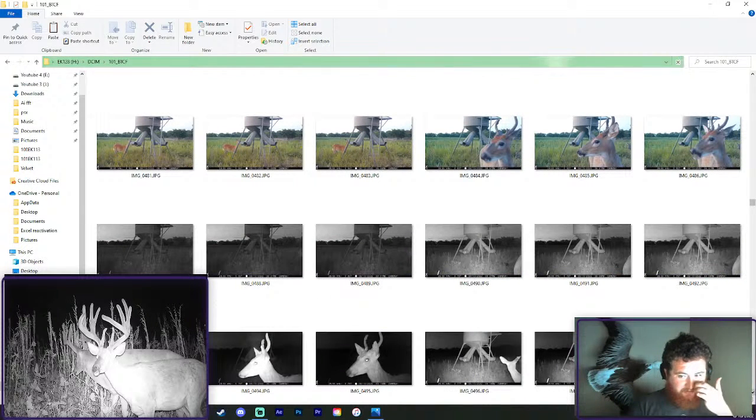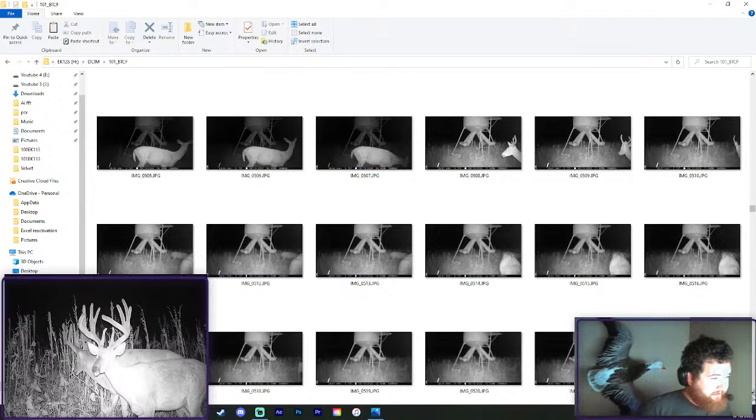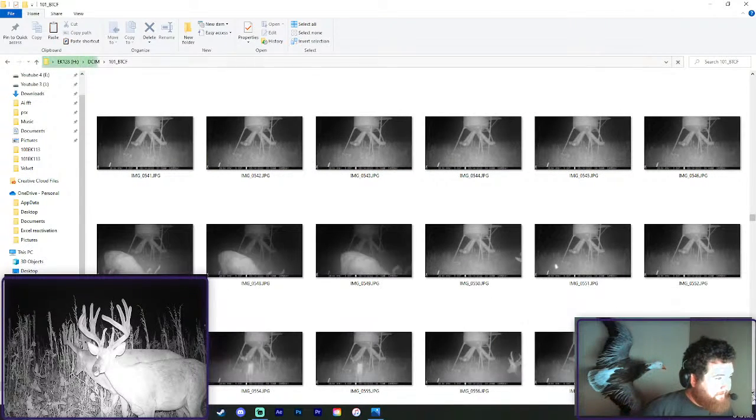Starts Saturday, mule deer, huh? Yeah. I don't know if I'll ever make it to Utah at this rate. I'm so busy lately, Logan, but good luck.